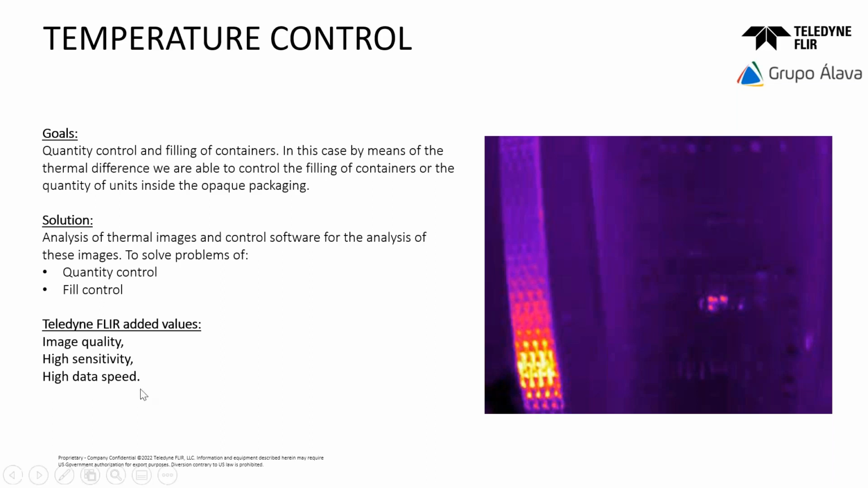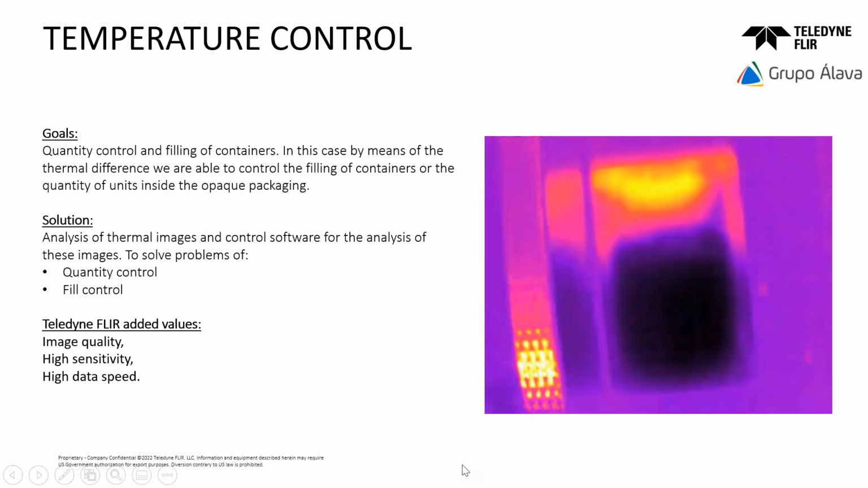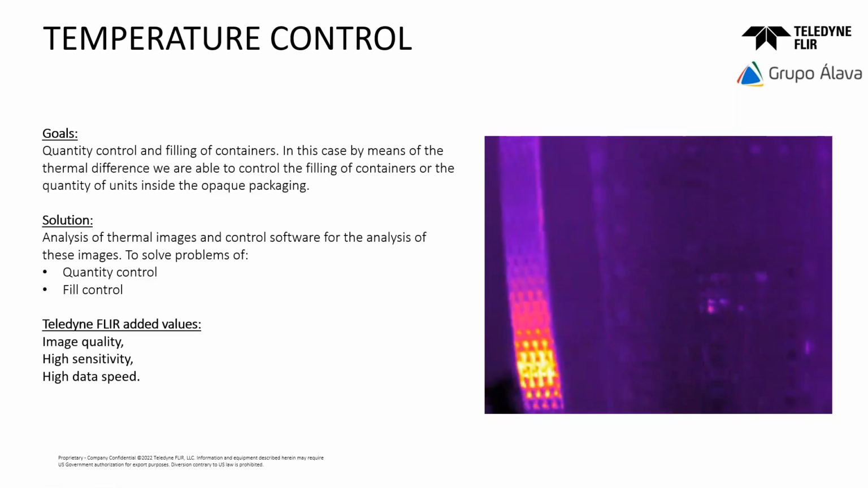Talking about other tests that we can do, there is quality control for filling or counting. As you see in the video, this is a real proof of concept to test the technology.